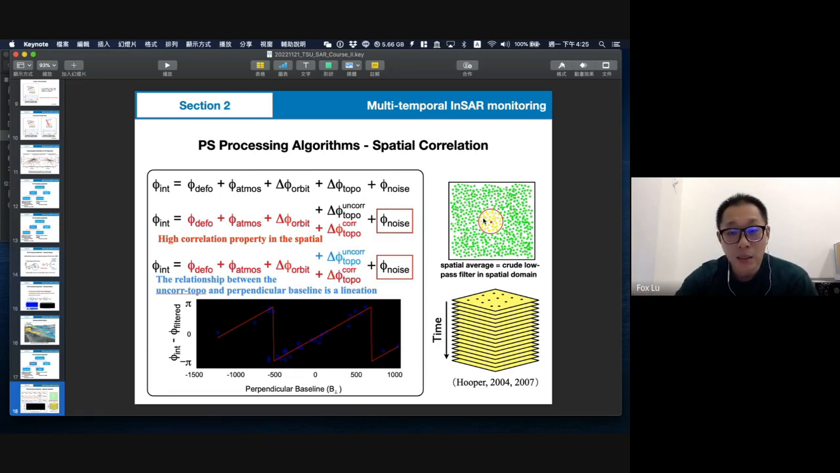The uncorrelated topography of the pixels should be related to the perpendicular baseline, and then with linear regression of the relationship we can pick out these pixels too. Not only as I presented before using the amplitude, we can pick out a lot of pixels.